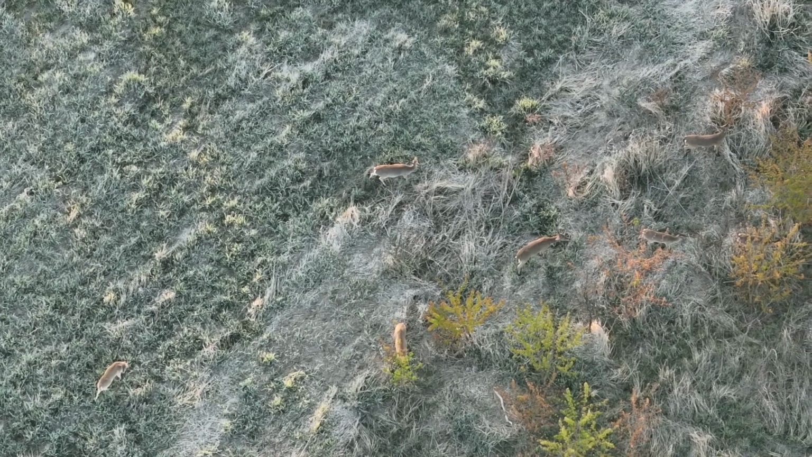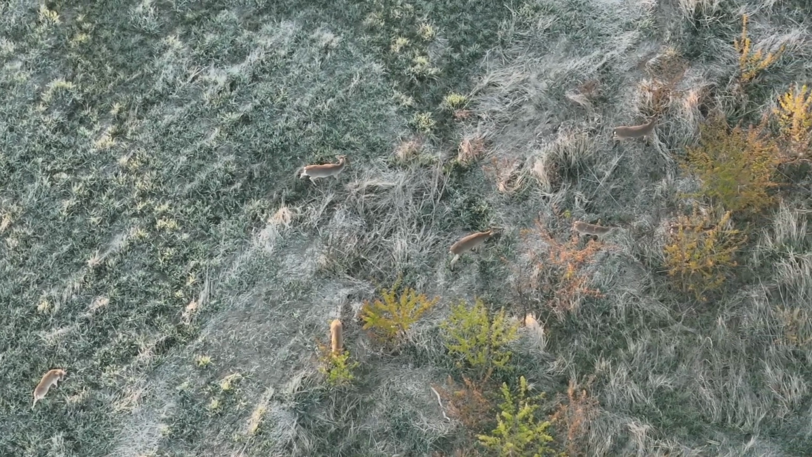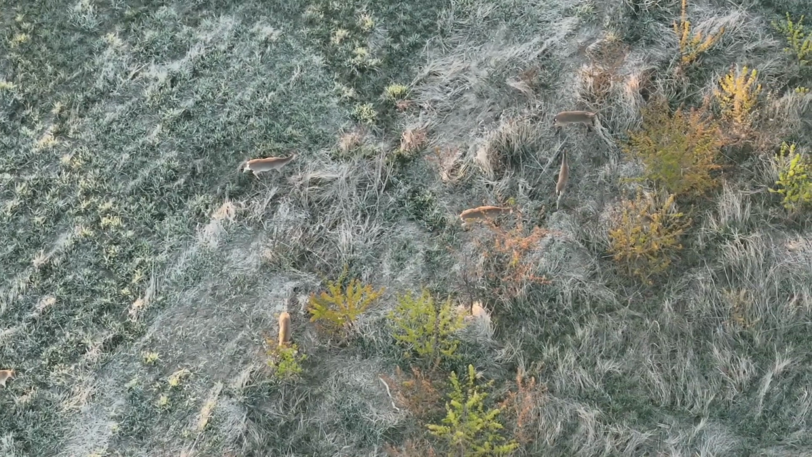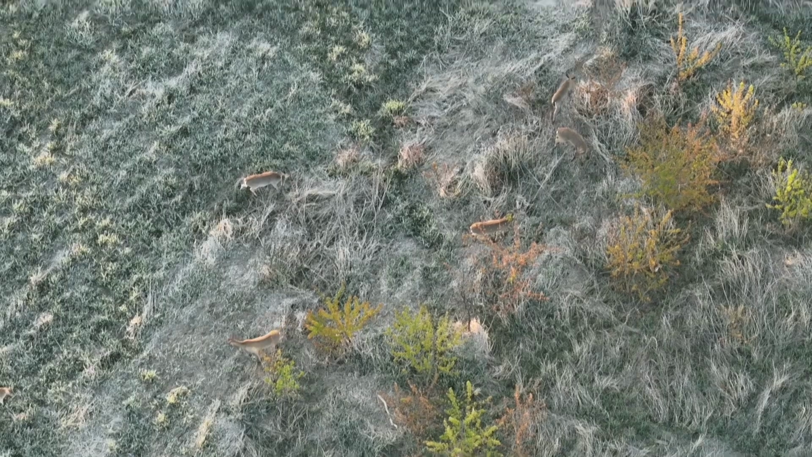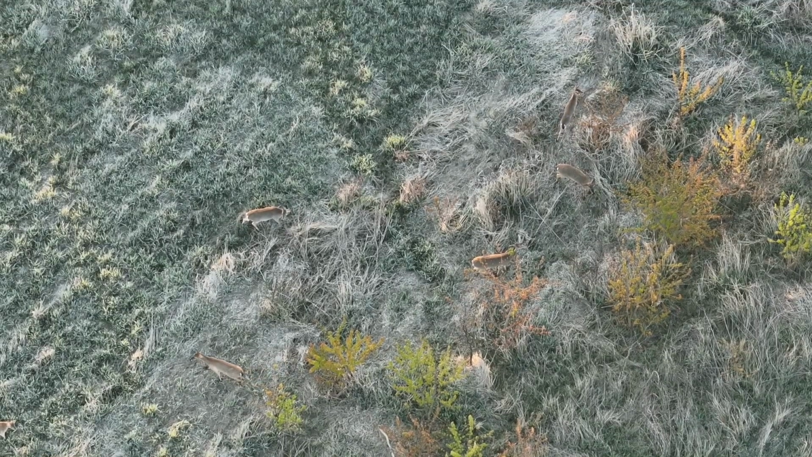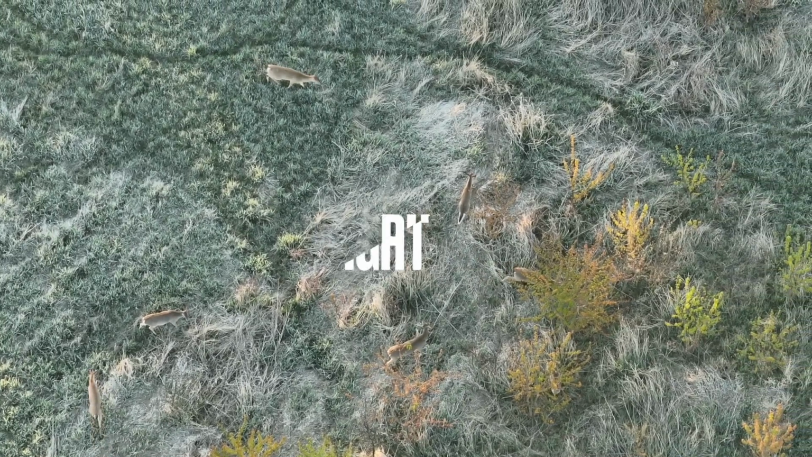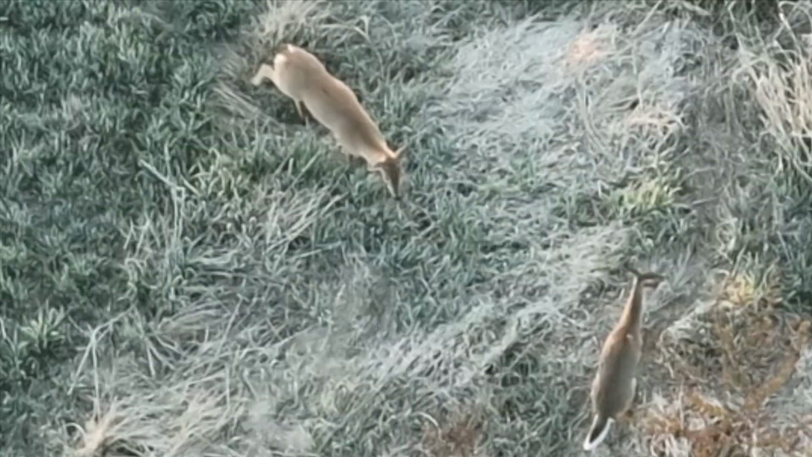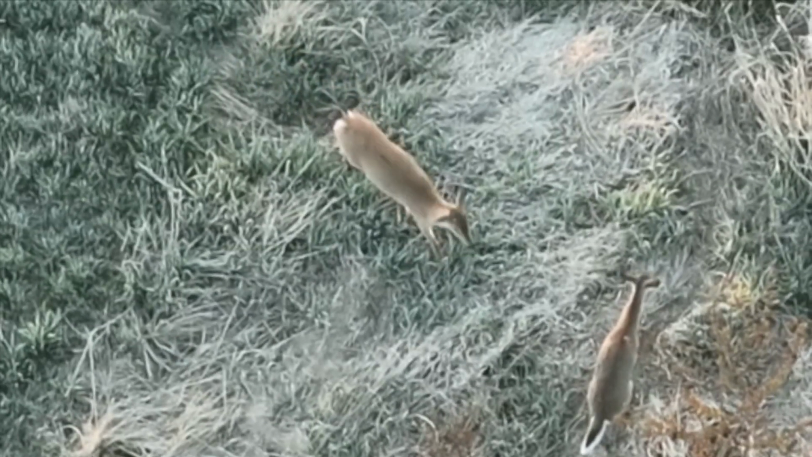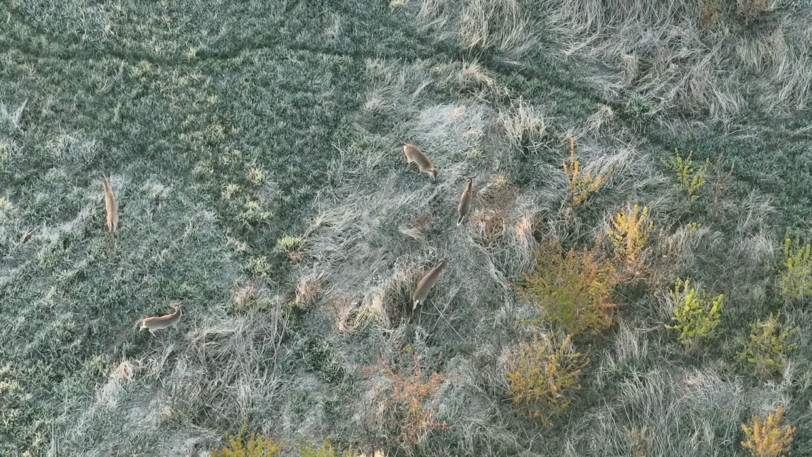Here's the overhead. They're kind of near the mineral lick, but they're kind of milling about. I think they're settling out after the coyote went through. I think they're scent checking where the coyote went through near the trail. In fact, that trail from above is where that coyote ran. And here's a warning about the buck fight. So I'm going to give you some close-up footage. You can see the nub sticking out.